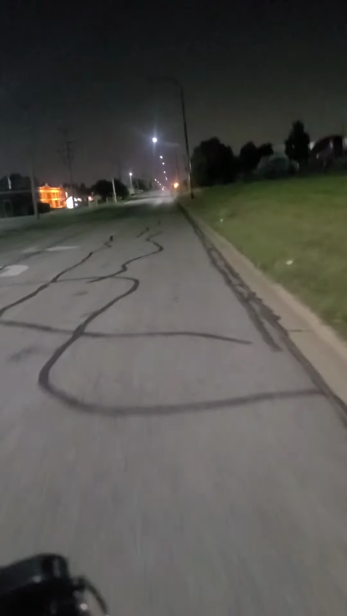Almost lost my water bottle on those tracks. Back there and back here is where I saw them. I guess that's their hideout over there. Lots of places to hide. But I didn't see any, so it should be a boring ride the way back home.